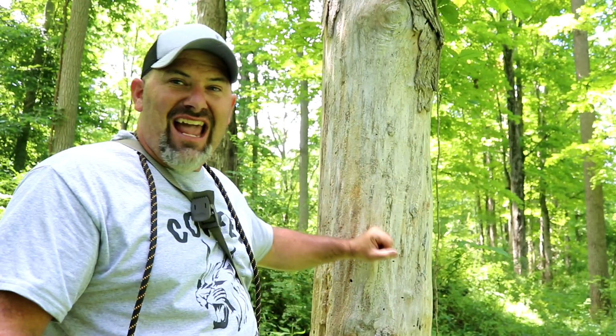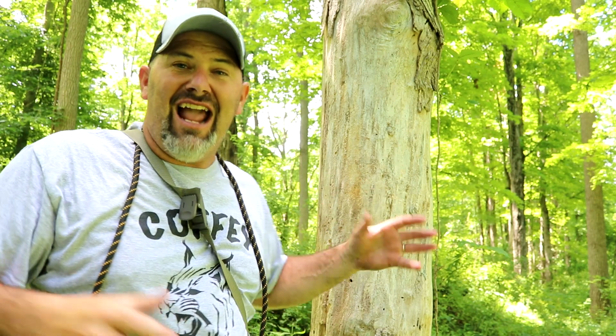I'm curious, is any animal using this tree to maybe live in, or what type of birds and woodpeckers will come and visit this tree? I'm going to pick a tree nearby here, climb up that tree, and hang a trail camera pointed over looking at this tree. Let's see how this goes.